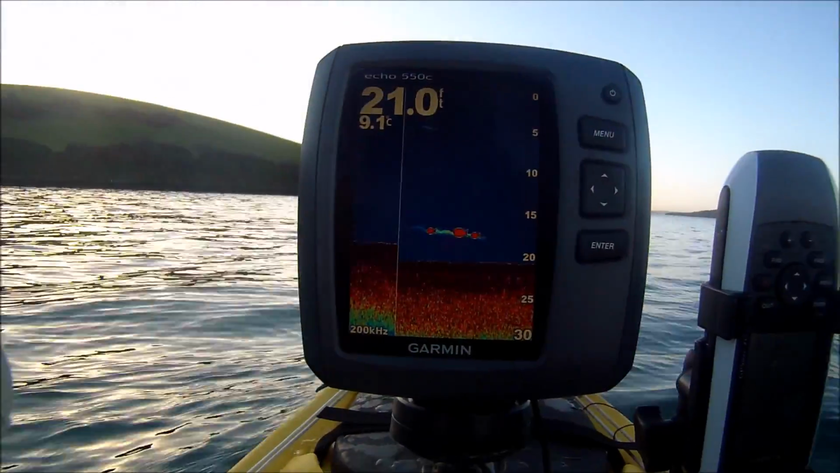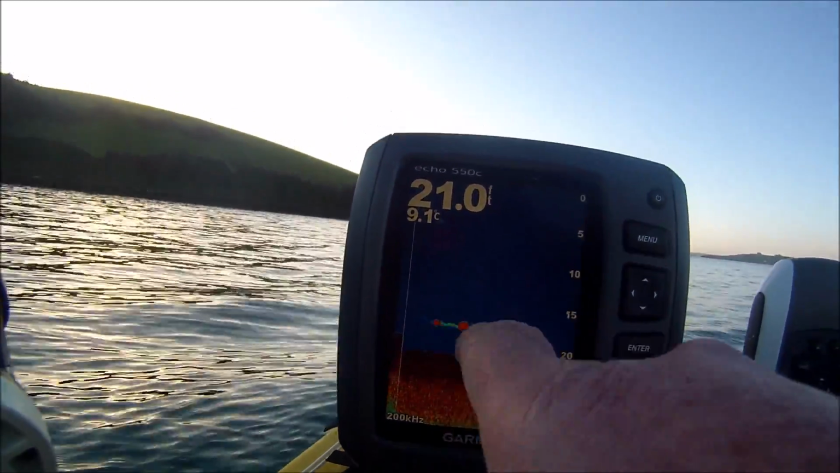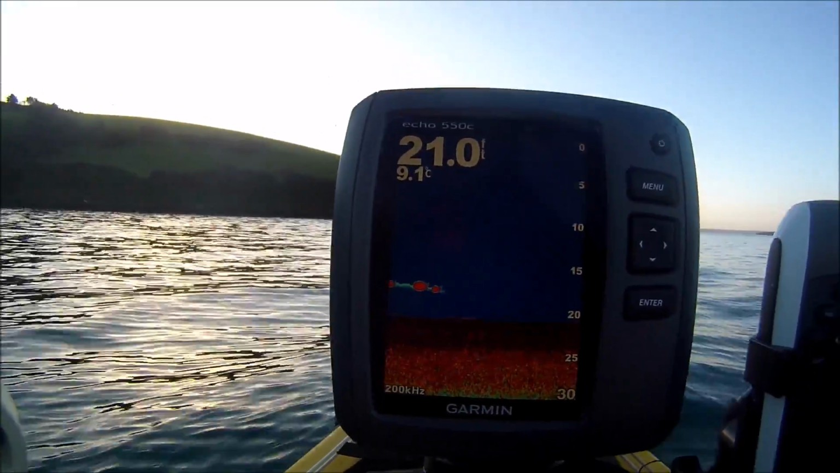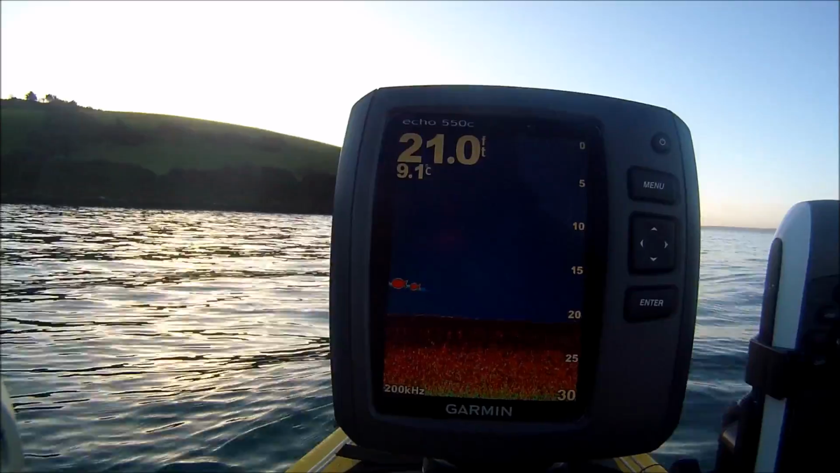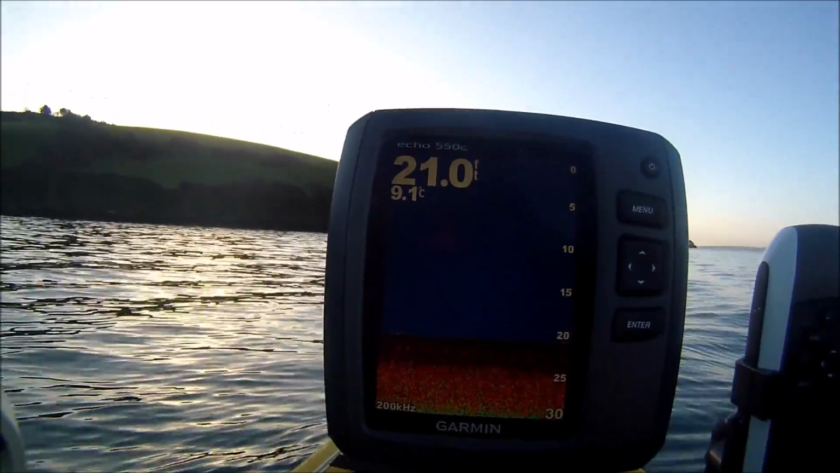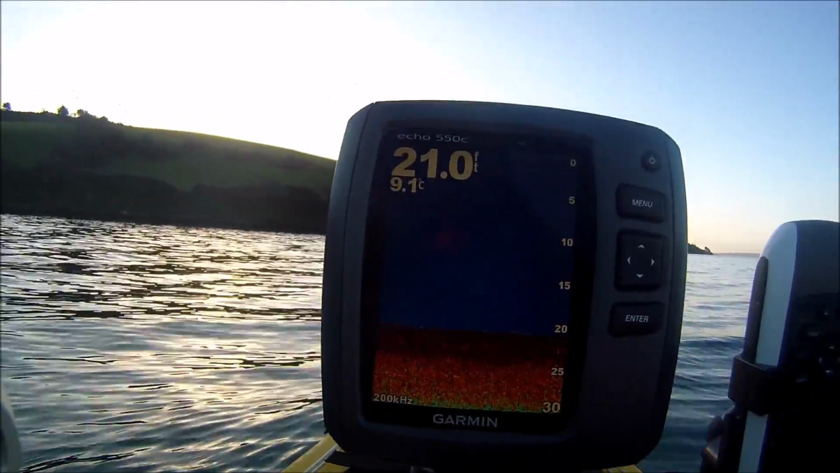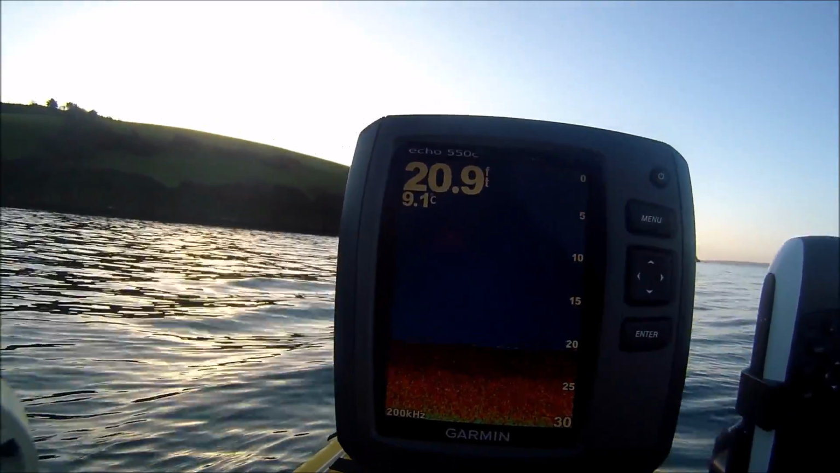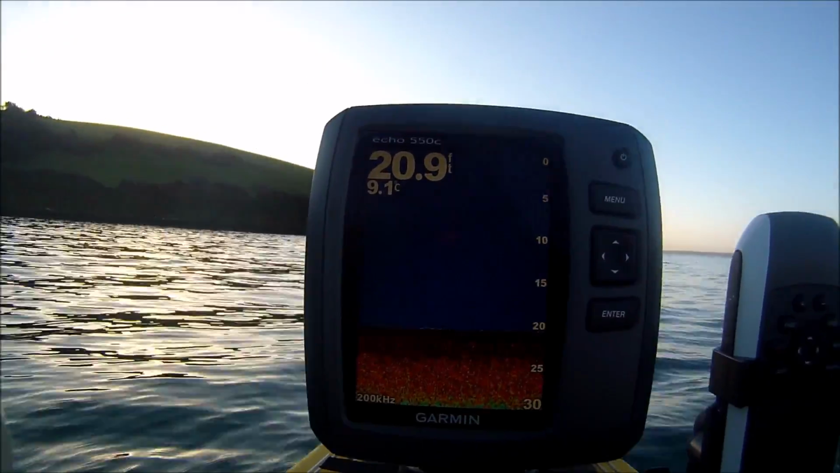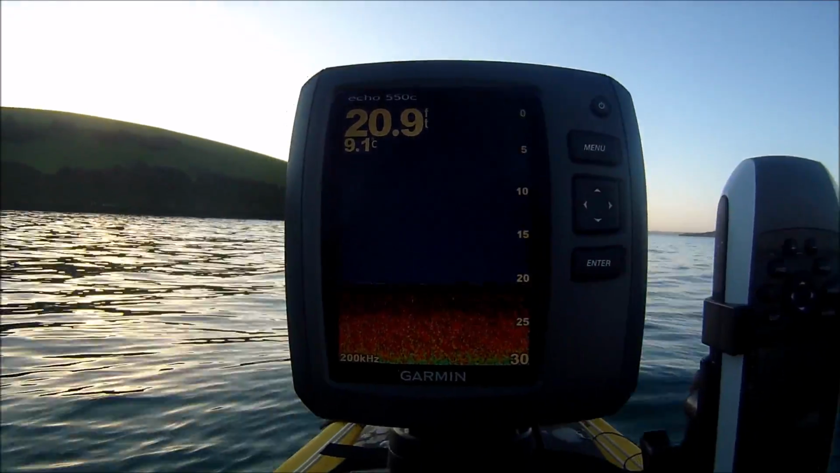Now, one setting that I would recommend not to use is what is known as the fish symbol or fish alarm. If you can just see going past on the screen there, you've got some fish symbols. Now that sounds fantastic, that instead of having to interpret the normal sonar readings to what is fish, you can use the fish symbol to tell you that it's fish. Sounds great, but the problem is the fish symbol will show for suspended particles, for suspended matter in the water. Therefore, loose weed will sometimes show as a fish symbol.